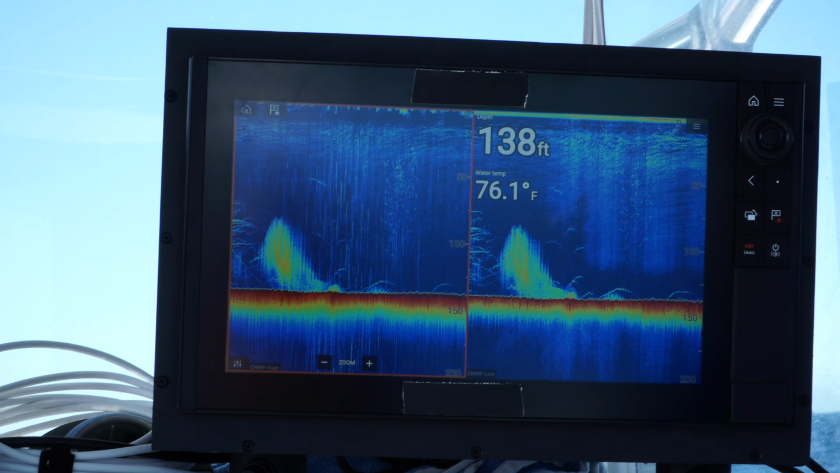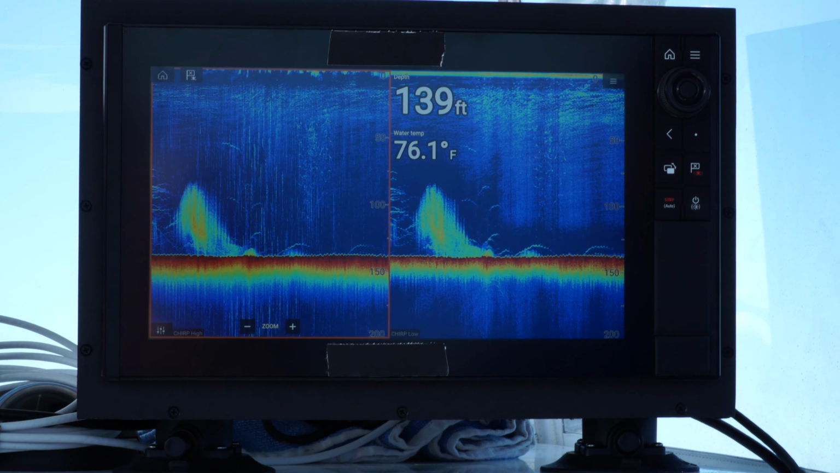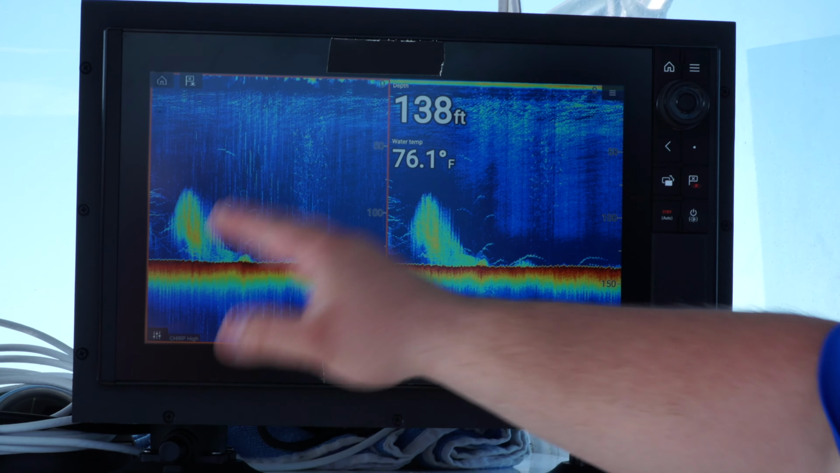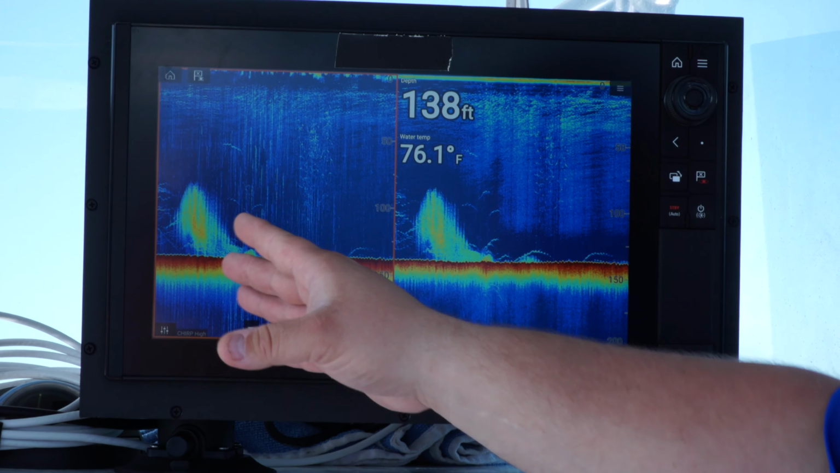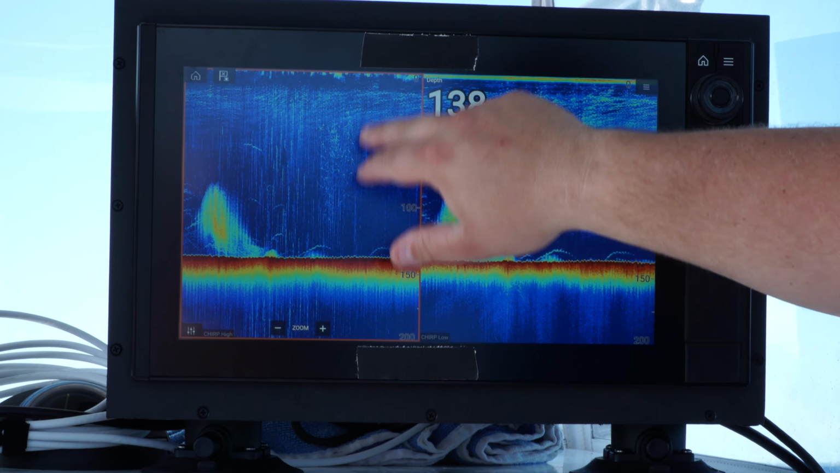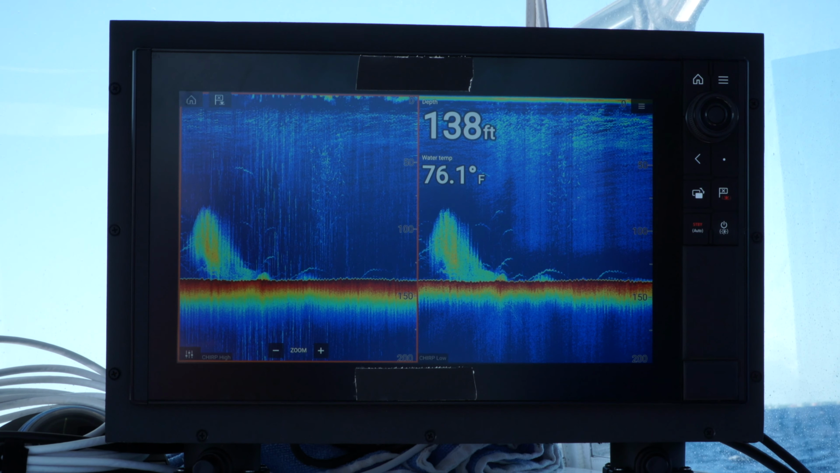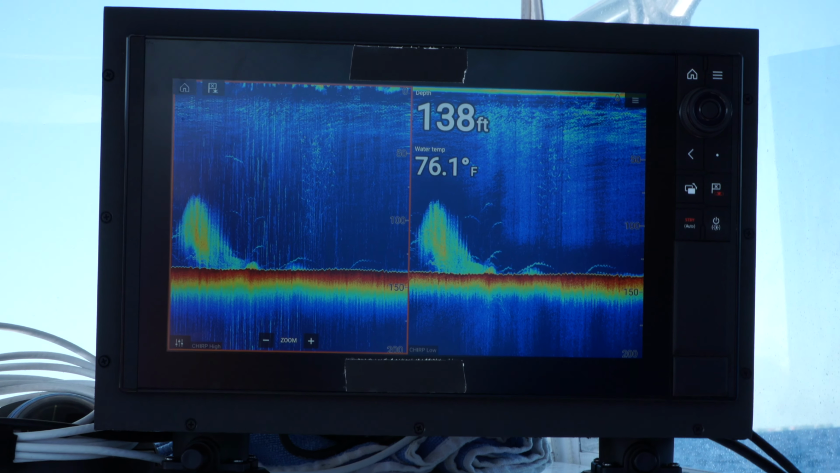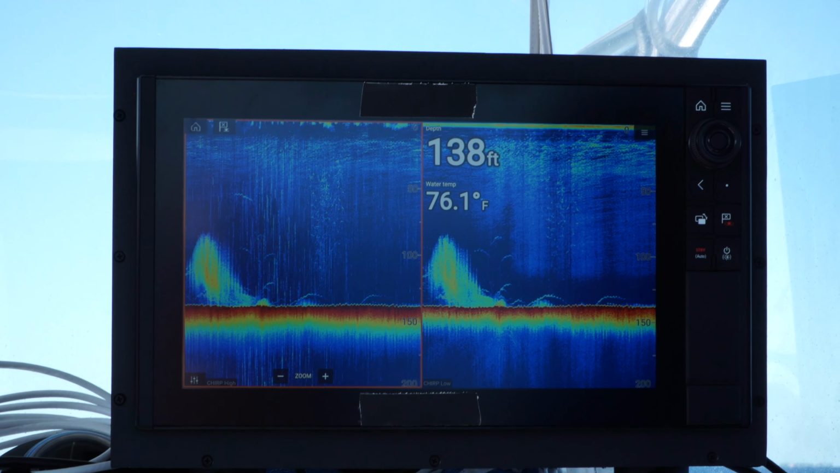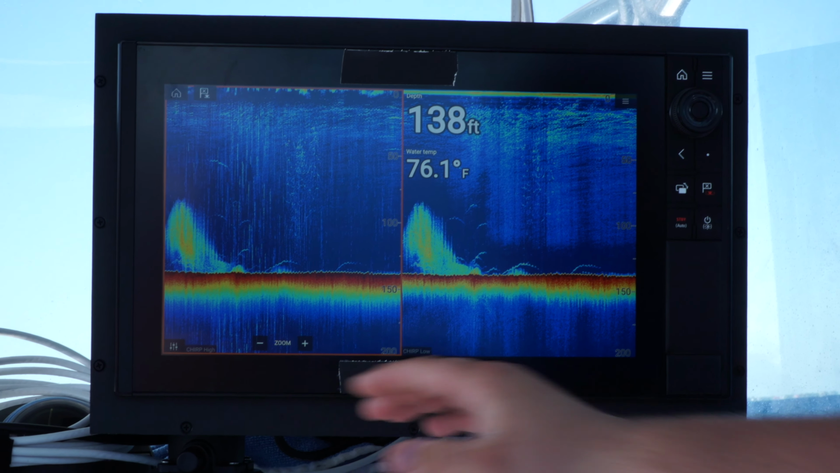All right. So System C, running the B275 LHW here. So we're able to find the structure off the bottom, the pods of fish. We're even seeing some kind of fish over here on the high CHIRP. We're picking them up a little bit on the low CHIRP. I would still think at 140 feet, being a 1 kilowatt system, we'd be marking these just a little bit harder. Keep in mind, we're still running everything in auto.